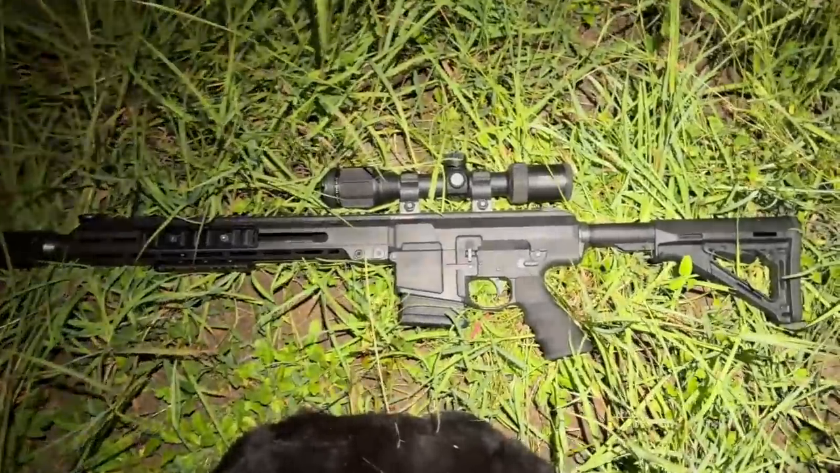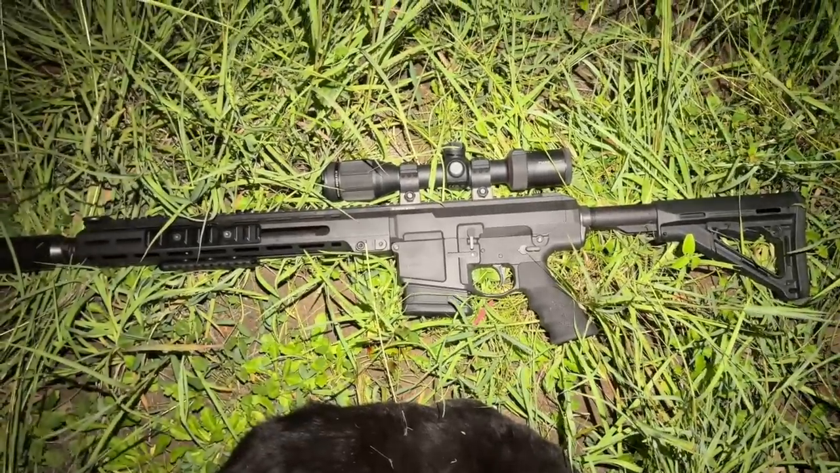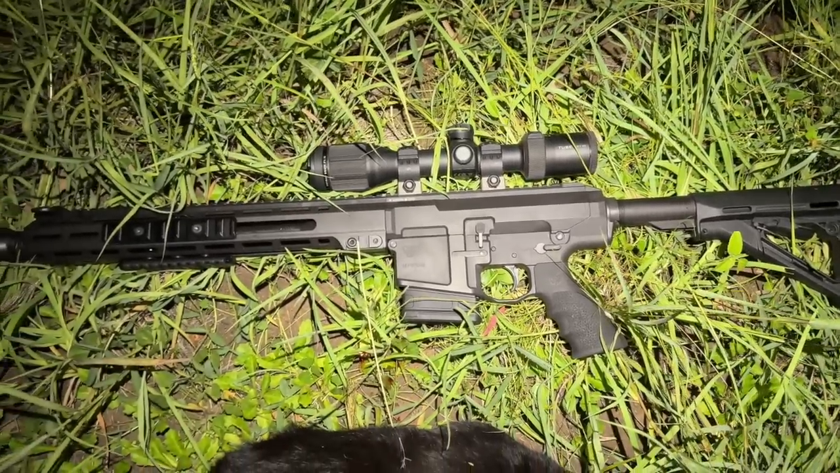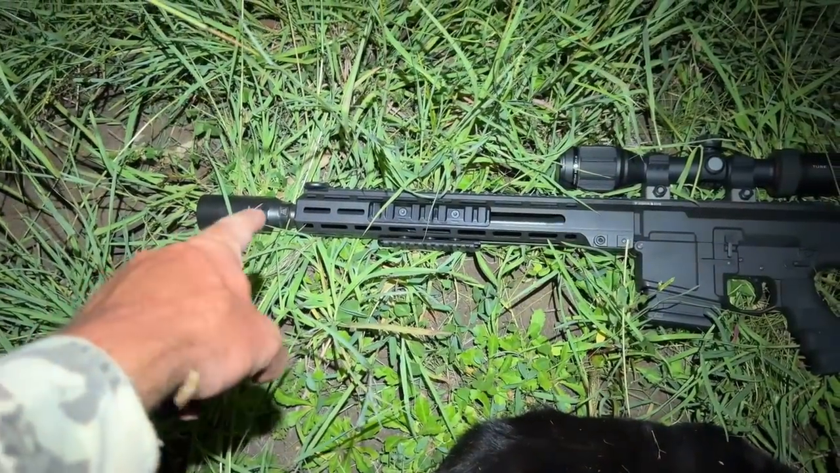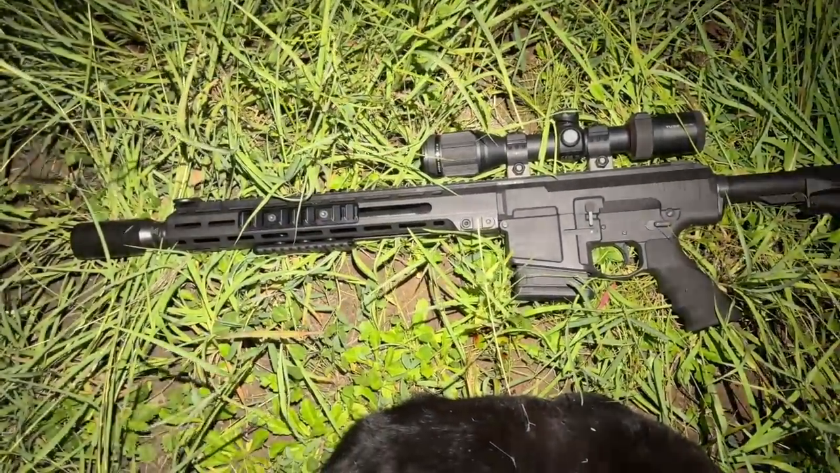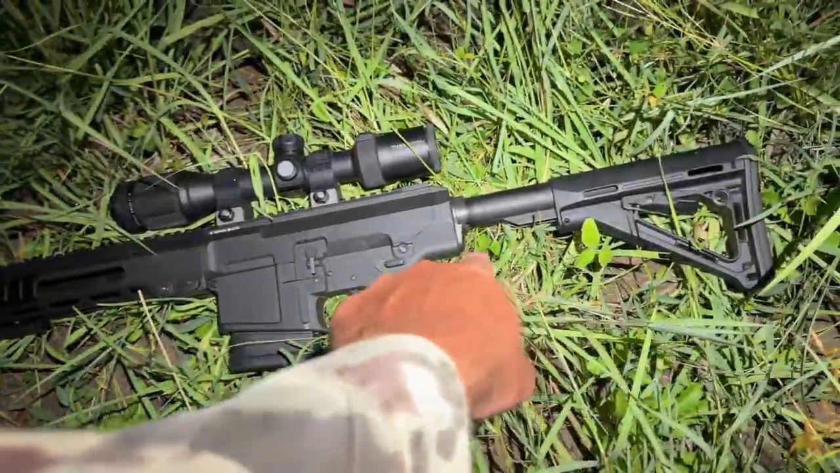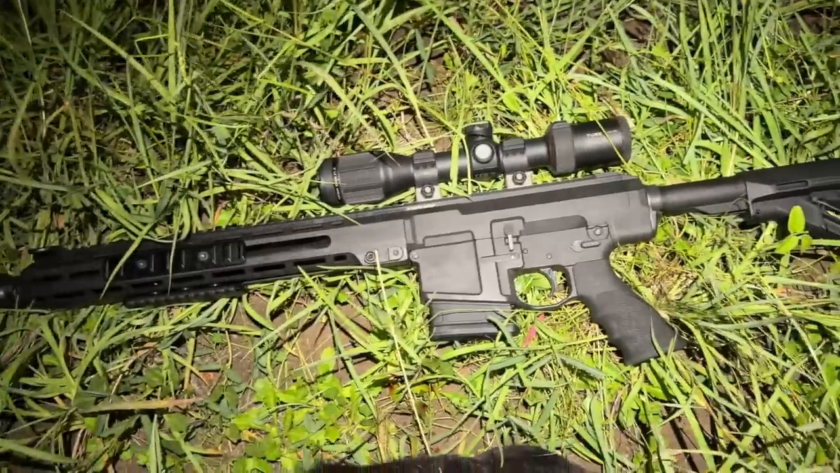Anyway, this is the Wedgetail Industries MPR 308, and I've got the InfiRay Tube TL35 SE on top. It's a really nice little combination. I've done a few mods to it. I've got the blast diverter and a muzzle brake on the end, and a few Magpul bits, like the paraclip loop on the end there, and I put a QD swivel there,